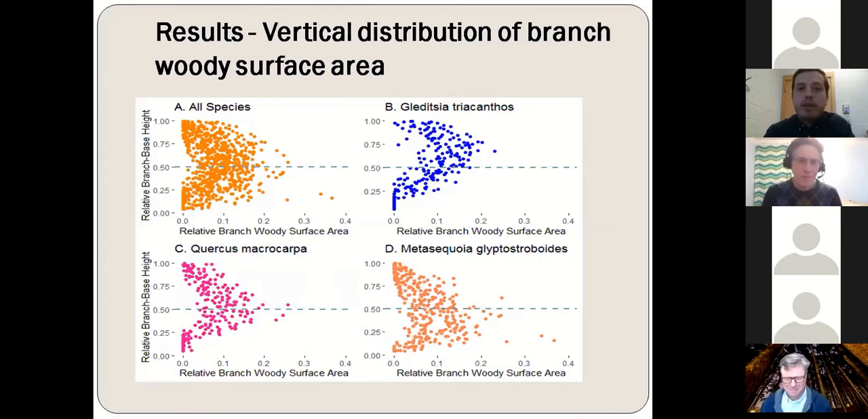Now, in this graph, we have the vertical distribution of branch woody surface area. On the y-axis, we have the relative branch base height, which is the height of a branch in the crown divided by the total tree height. And on the x-axis, we have the relative branch woody surface area, which is the surface area of an individual branch divided by the total branch surface area of a tree. So across all species, you see that the vertical distribution of the branch woody surface area followed a